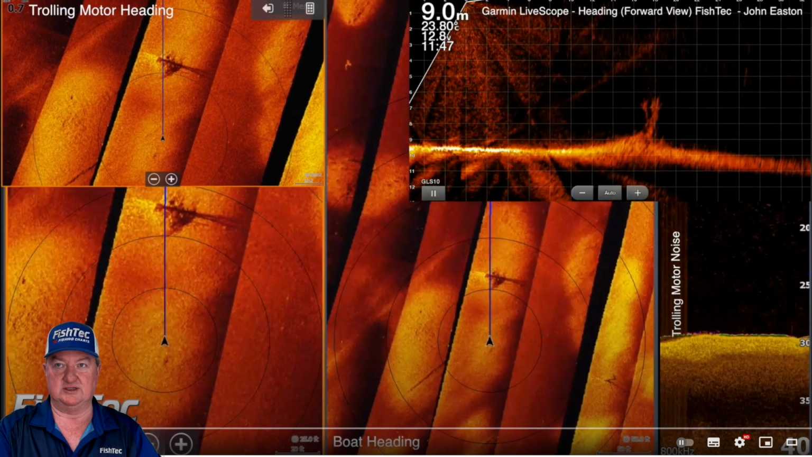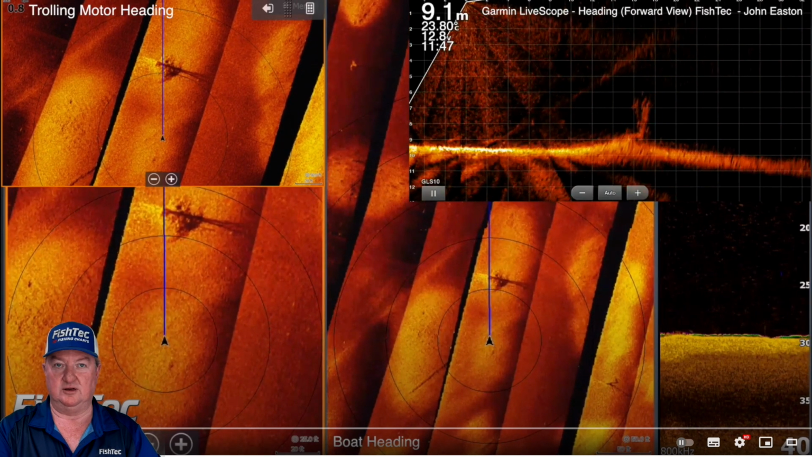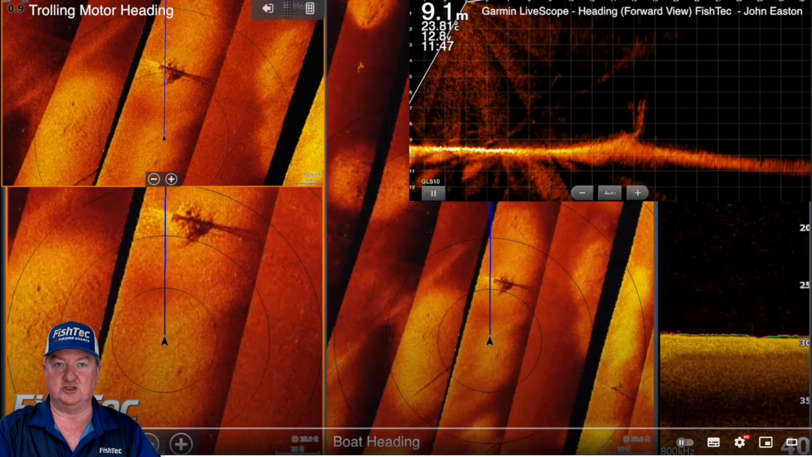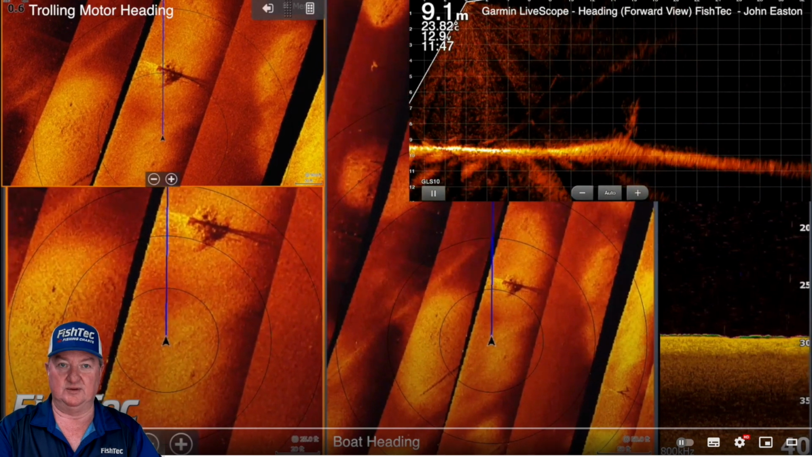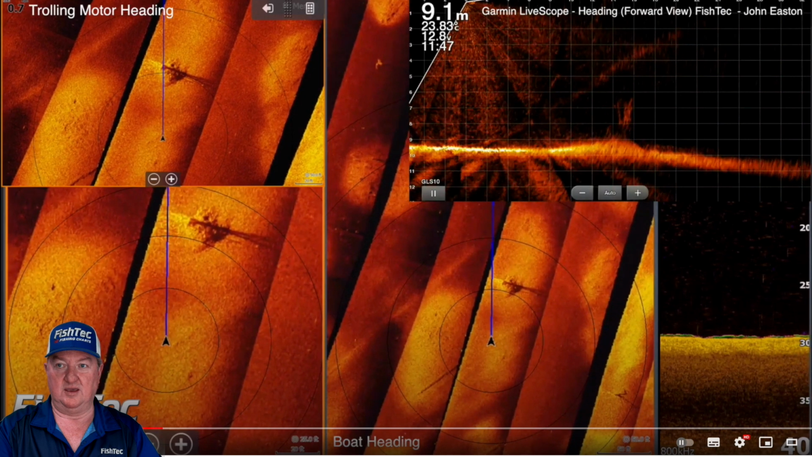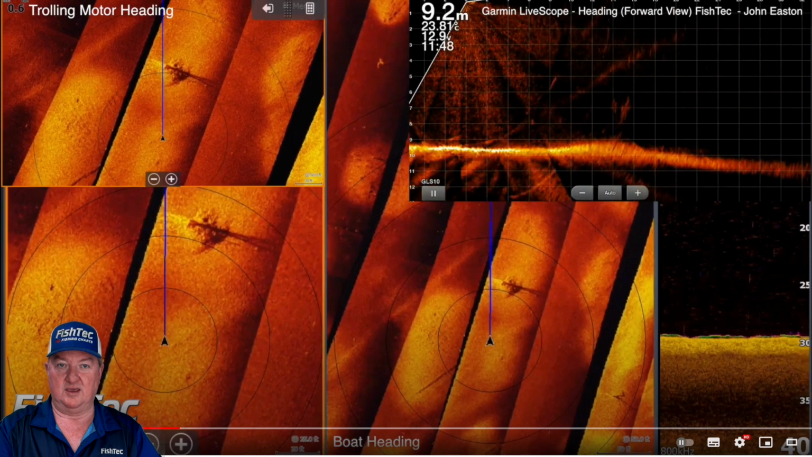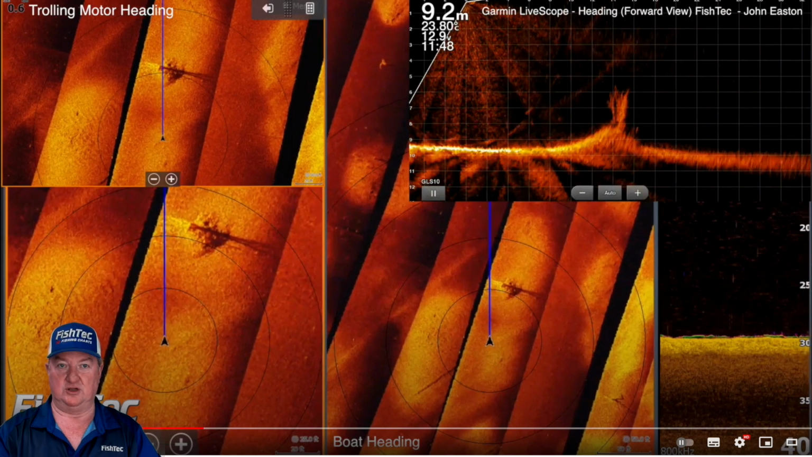Okay. Everything's still good. The motor's still looking at the little stump. Everything's looking really good. Okay, the boat starts to drift off. Can you see that? Okay, can you see that? The trolling motor, okay, I'm going to stop it there.